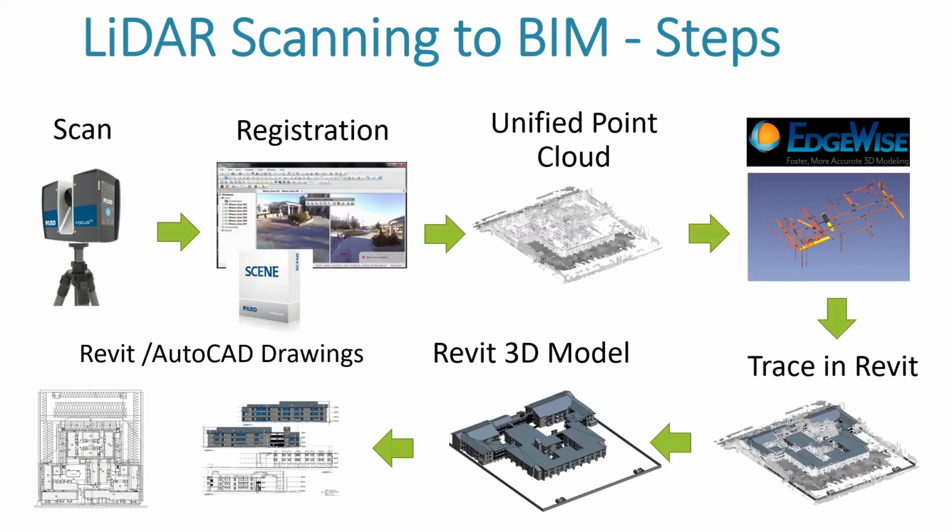Then we take that to the computer, we open up whatever software we need for that scanner. We put all the scans in, we register them, or as we say, we stitch them together. Just basically take all the individual points, put them together. Then we export out a unified point cloud.